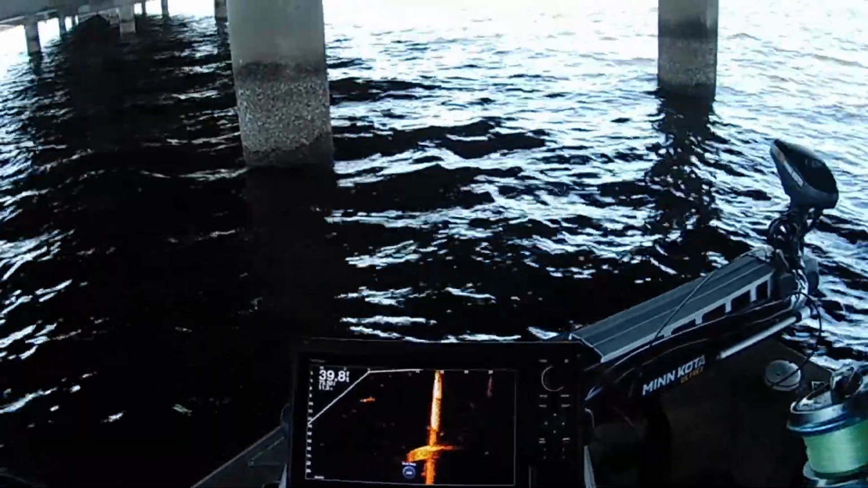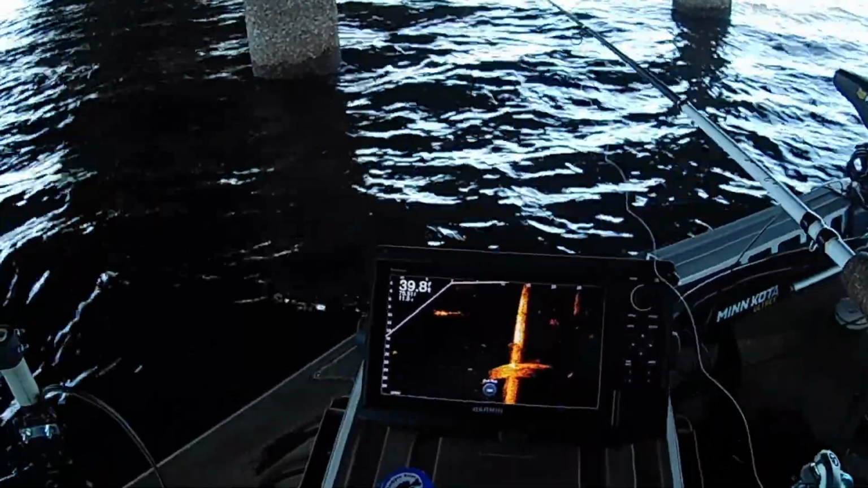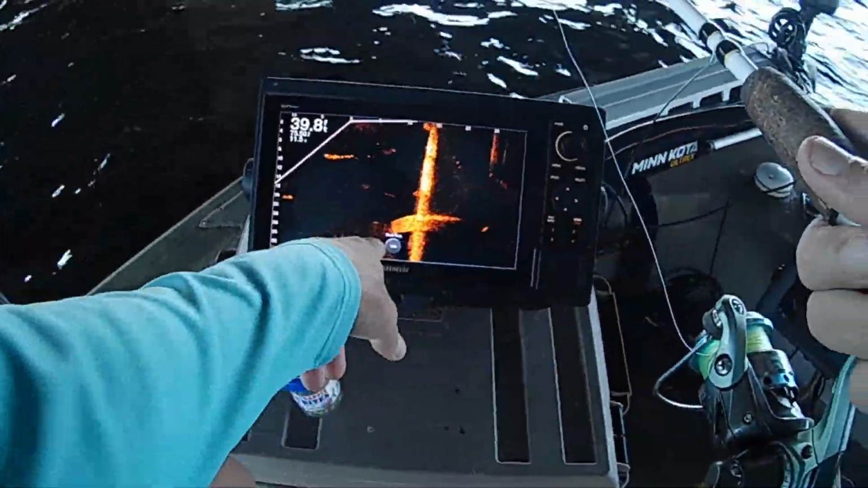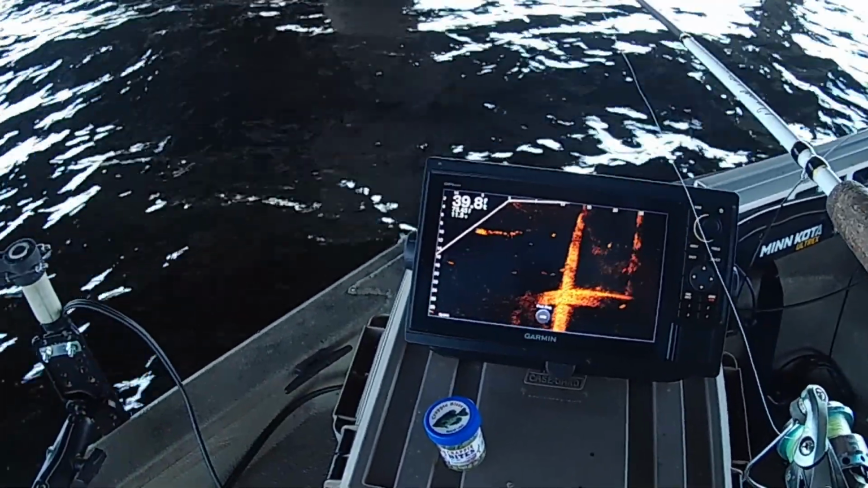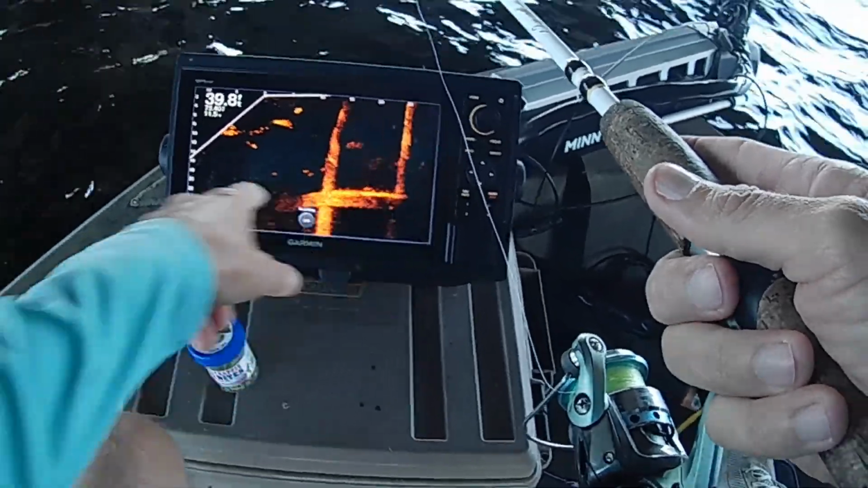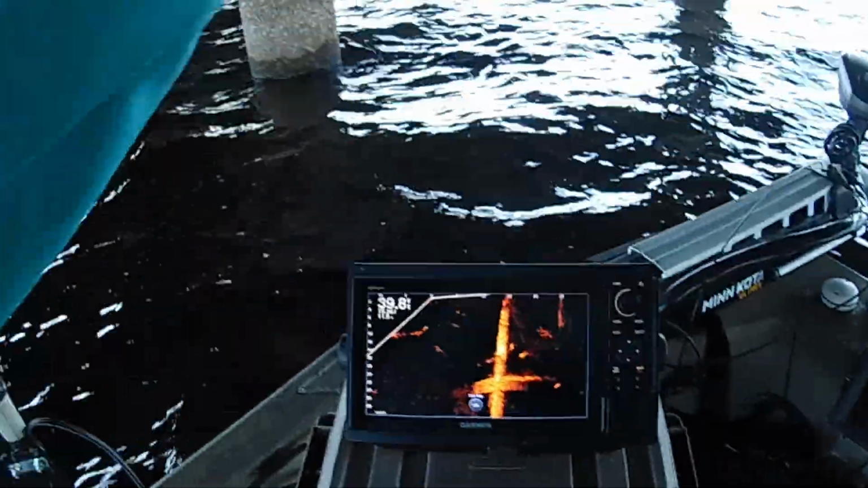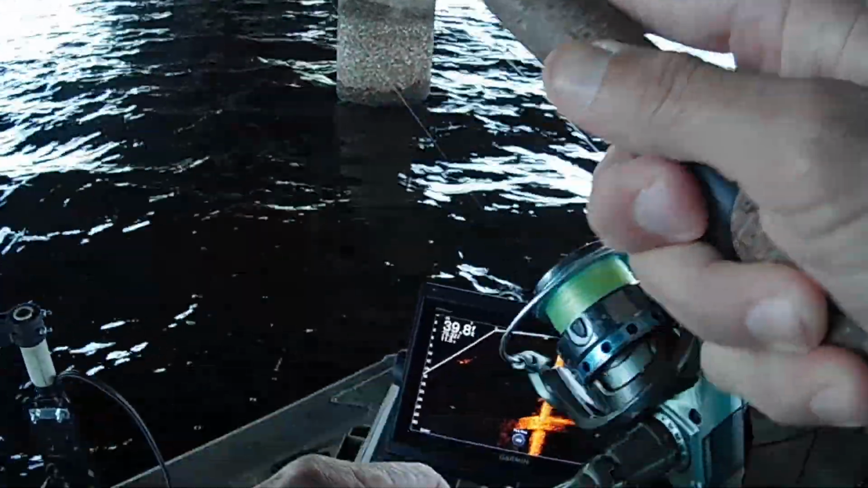A little noisier under this one. You can see that it has the bar on it that the other one doesn't have. A lot of times the fish are going to relate right to the top of it or right underneath it. And they seem to be right here. Oh, there's one right there. Right there above it. Yeah.